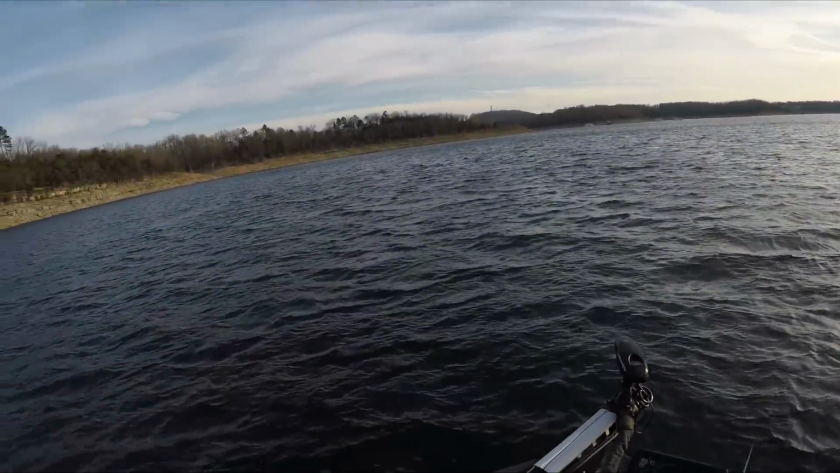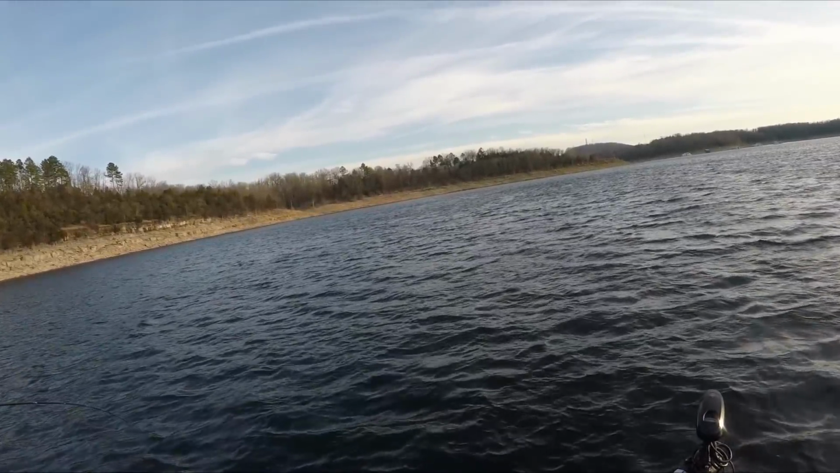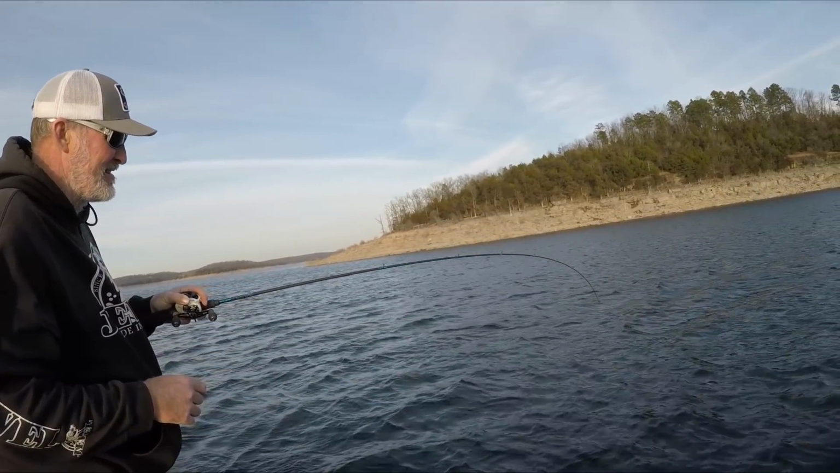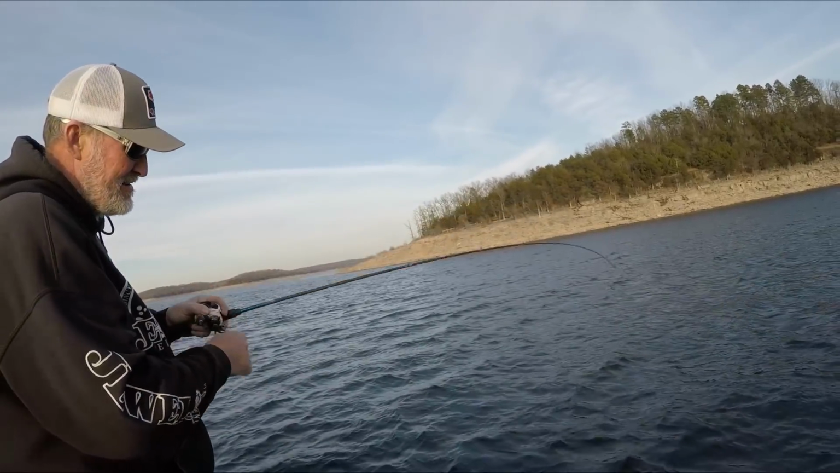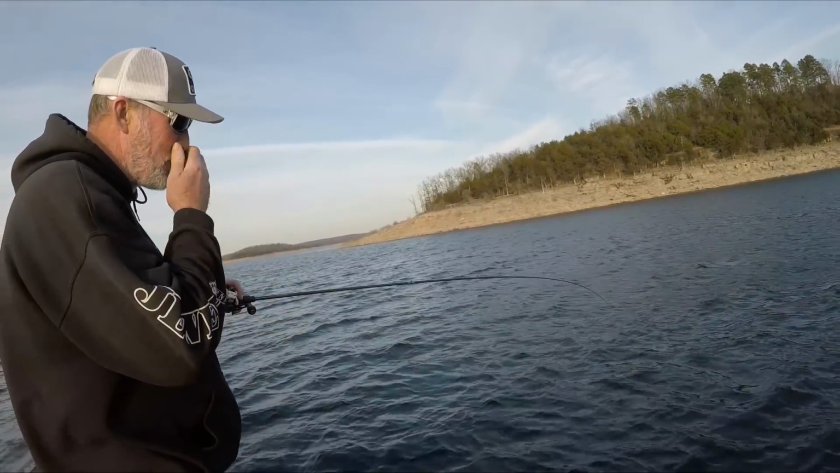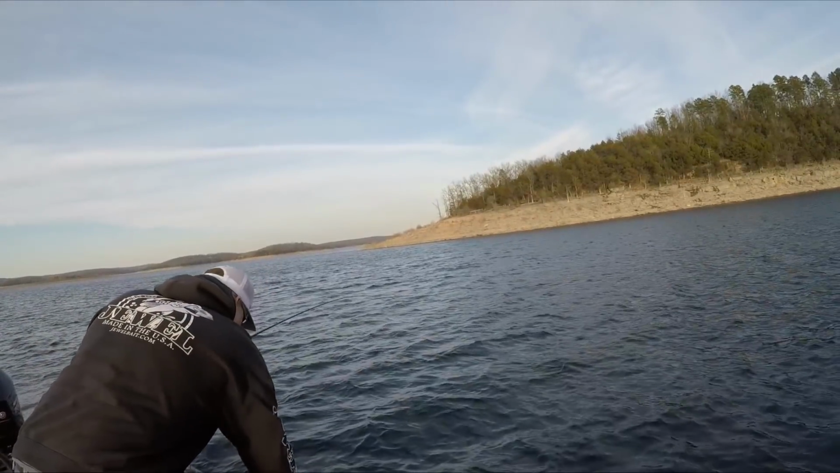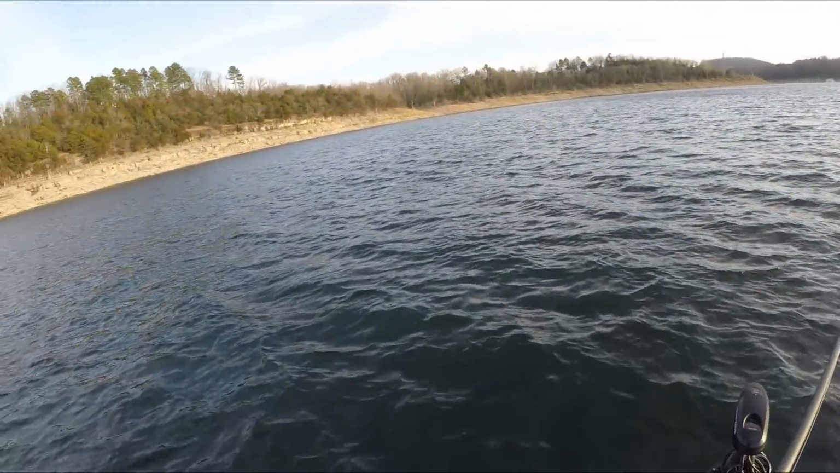Get him? Nice. Striper? Might be a wall. So you just hold them there? Yeah. The drum will dig and kind of roll. He's acting kind of like a walleye, like I'm reeling in a stick, you know? Big walleye. The big walleye? Oh yeah.